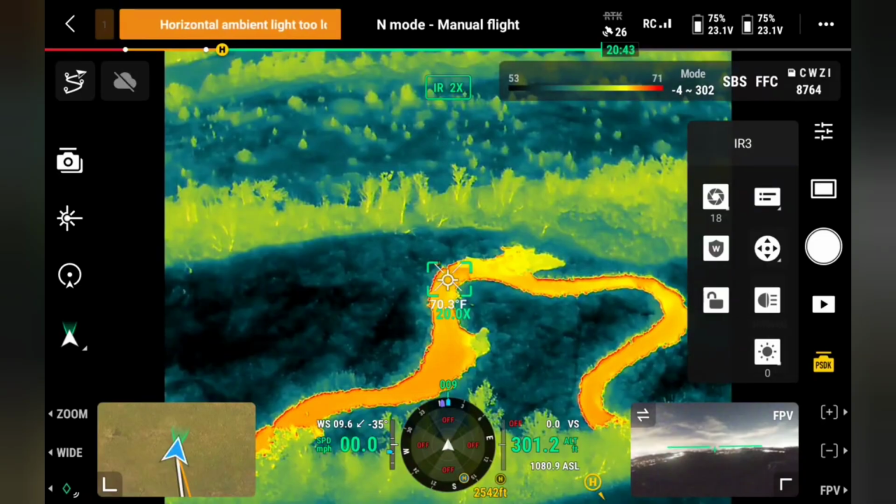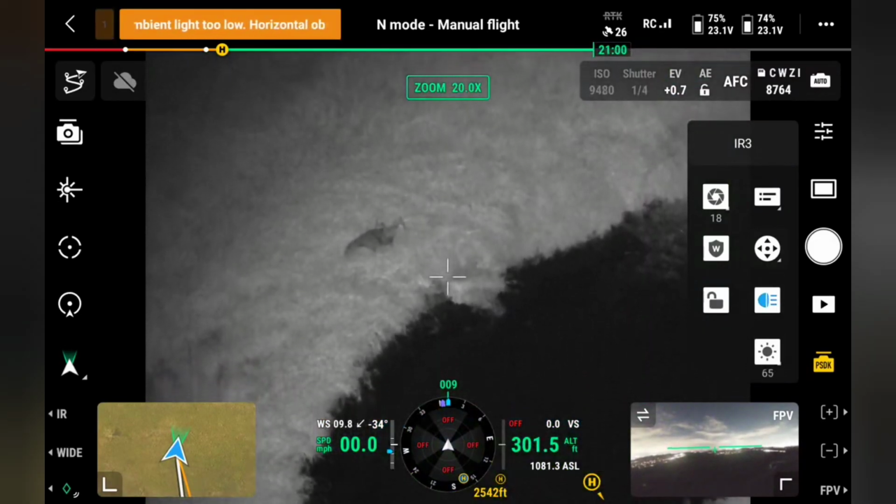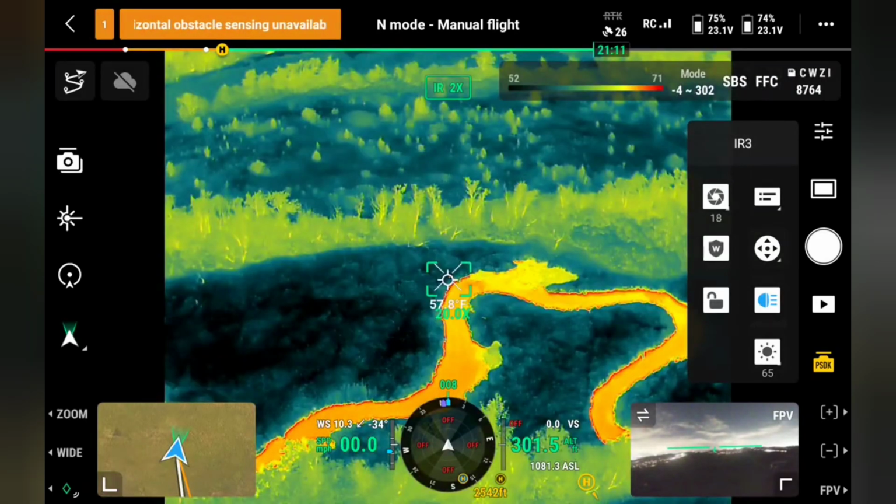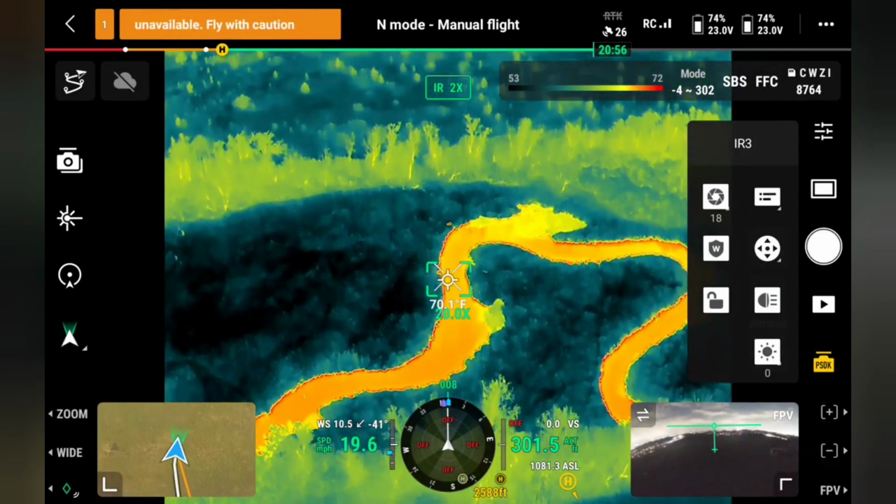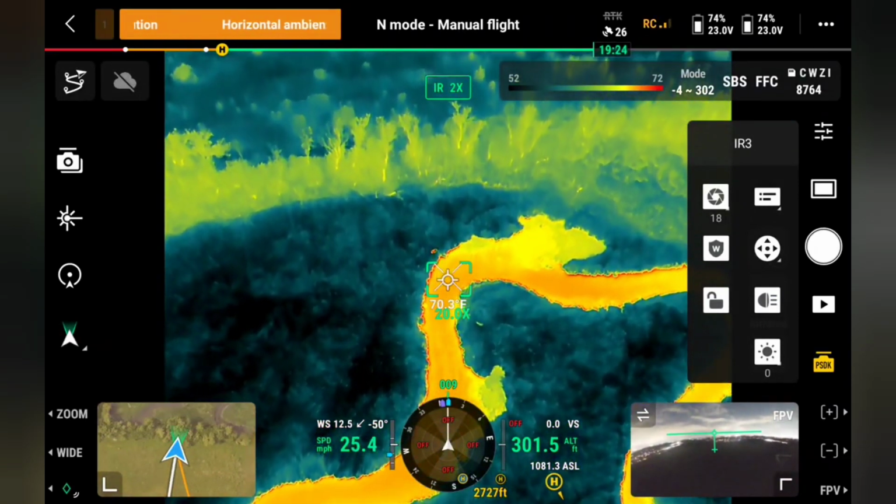I'm farther away from this, whatever this is. Let's see. There's a buck. Let's go over and take a look at him. Again, I'm up 301 feet.